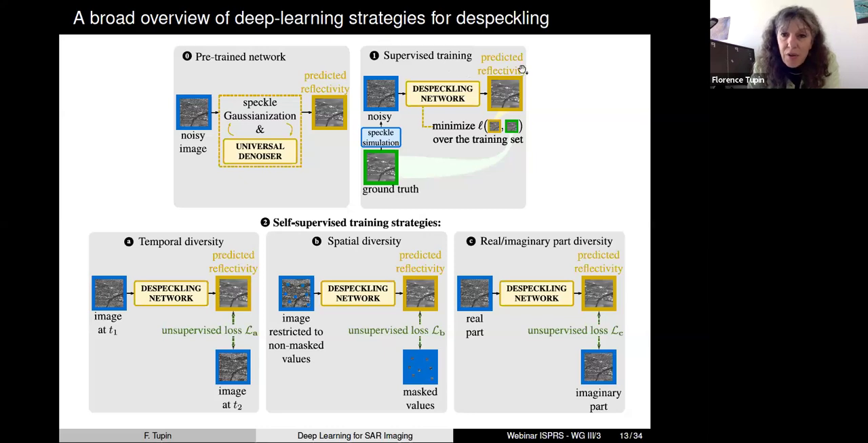So the second level, the most usual way of trying to reduce the speckle with a deep learning strategy, would be to use a supervised training strategy. So the idea is the following. You have some pairs of ground truth and noisy images, but I mean, noisy is not really a noise, it's just an image with speckle.